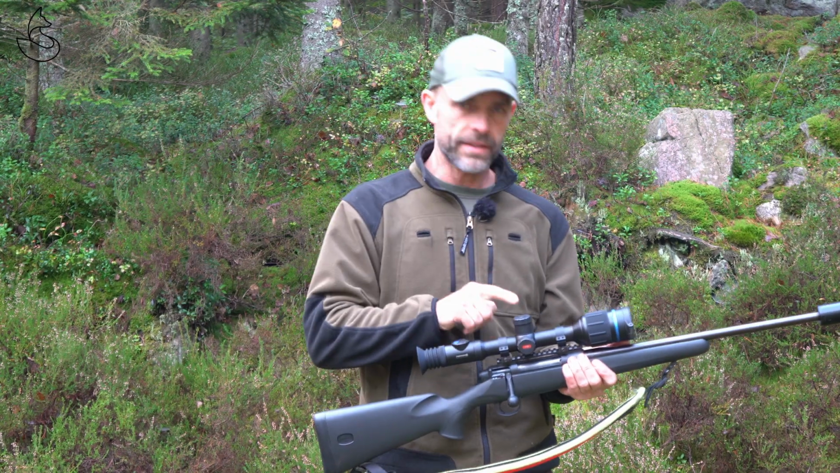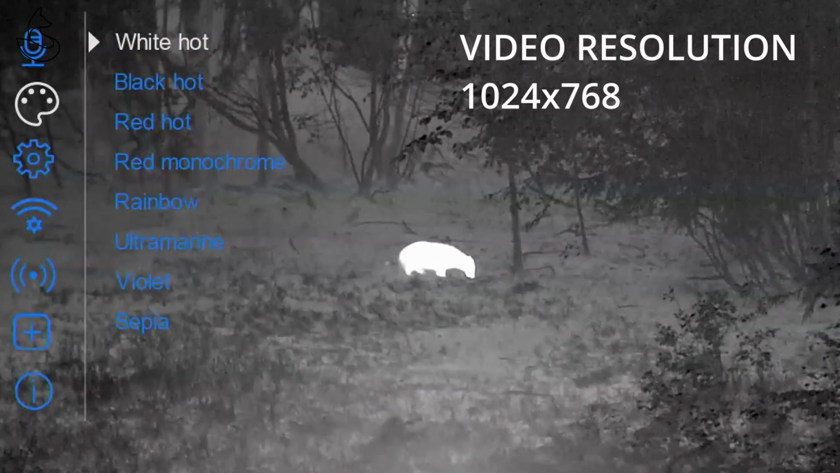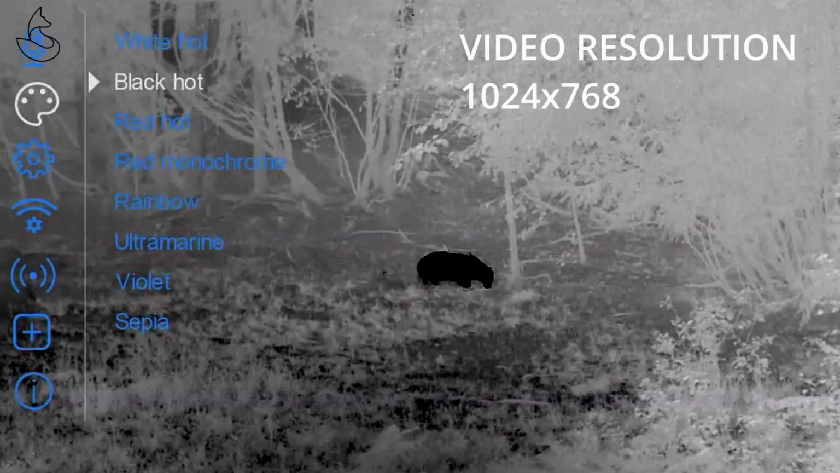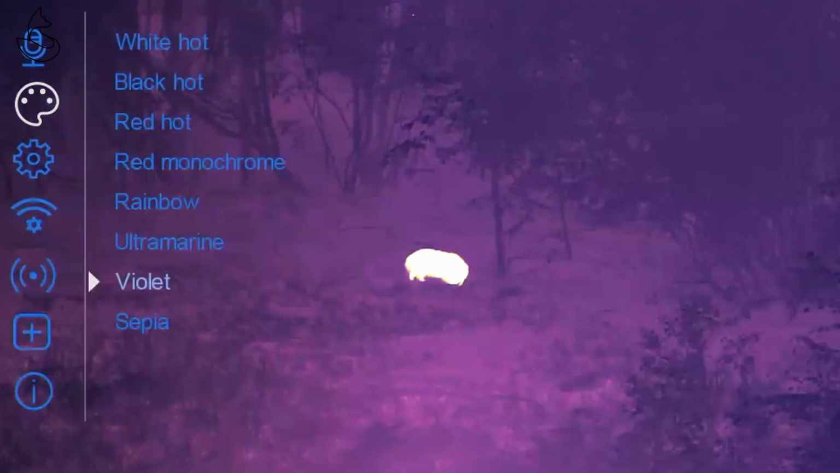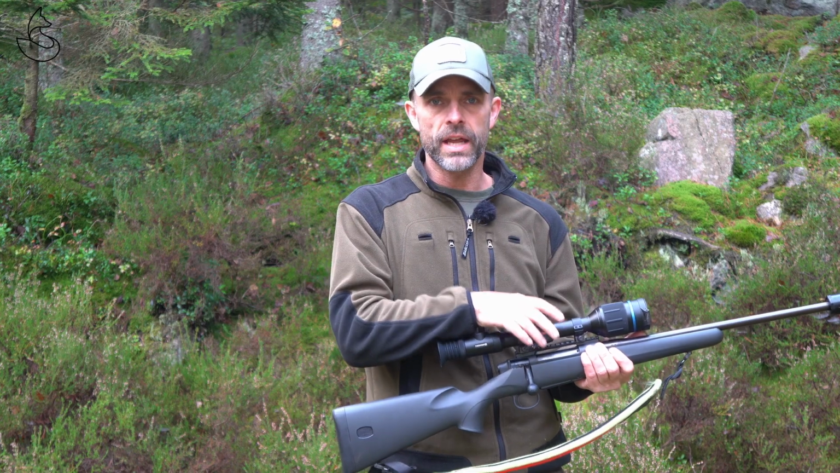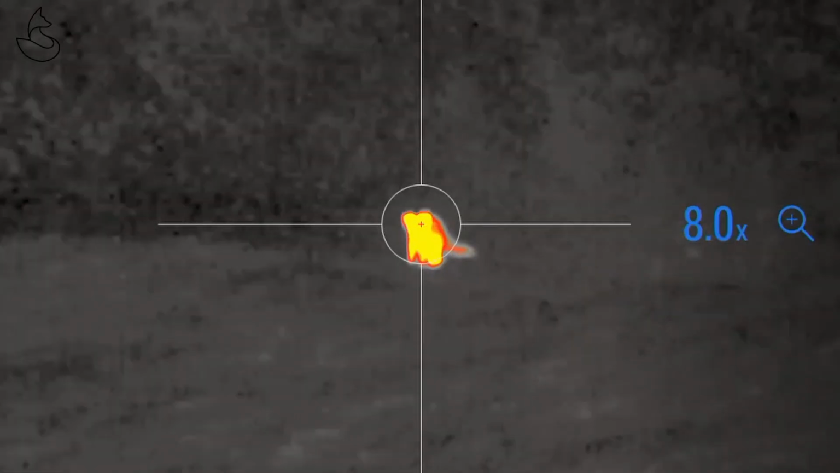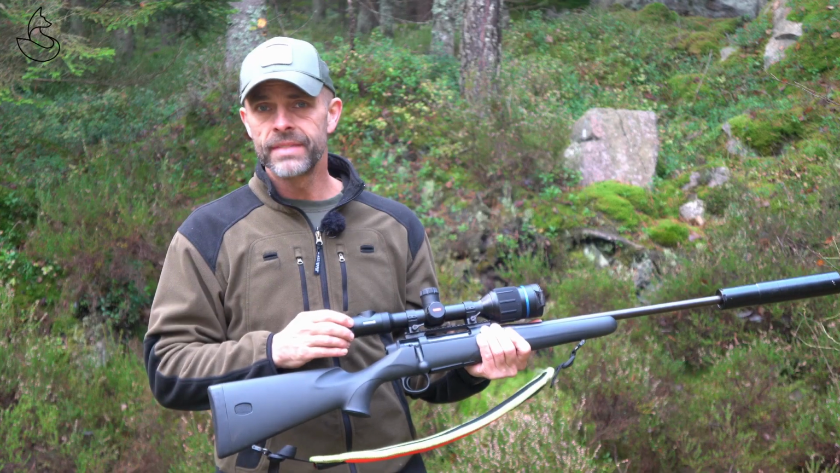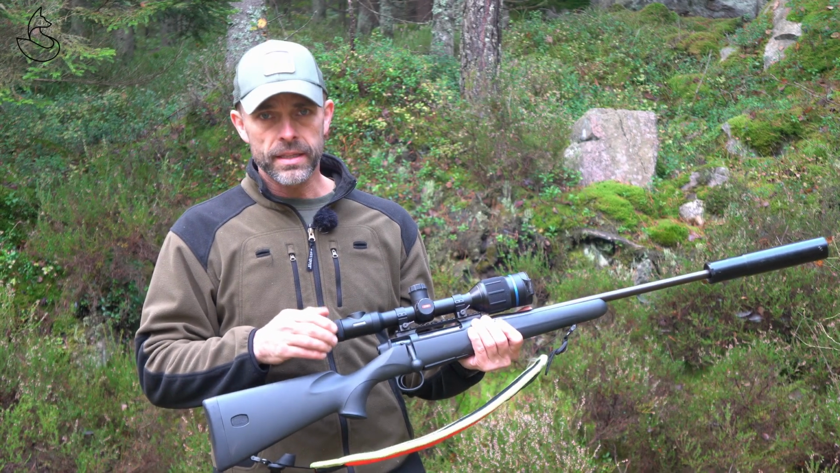I also love the fact that the quality of the media that you get out of this is very good. 1024 by 768, that is not bad resolution for a device like this. And finally, it is waterproof and it is rugged and resistant, and it will resist even large caliber weapons. The only bad thing I have to say is the price. It's quite costly, but again, I think it's worth the money.